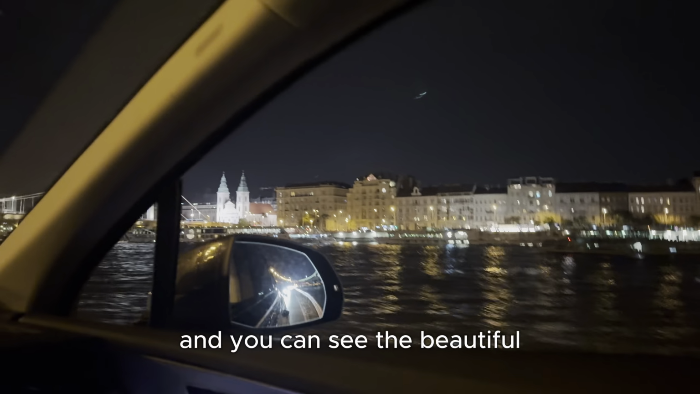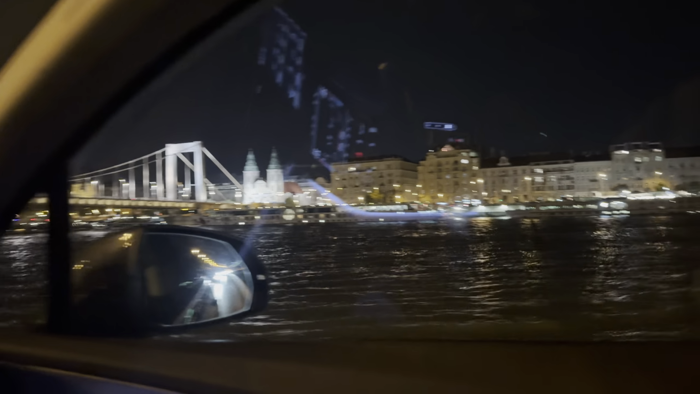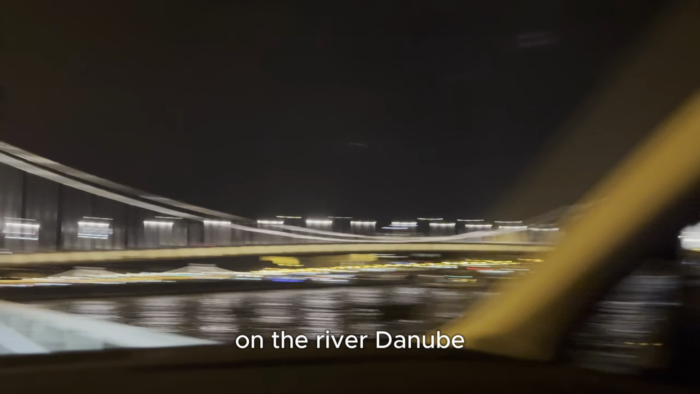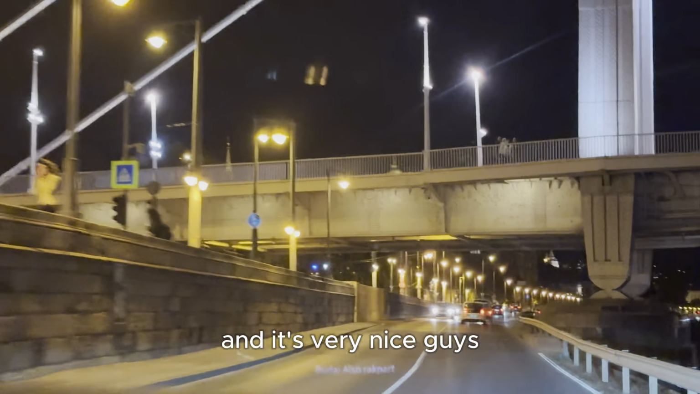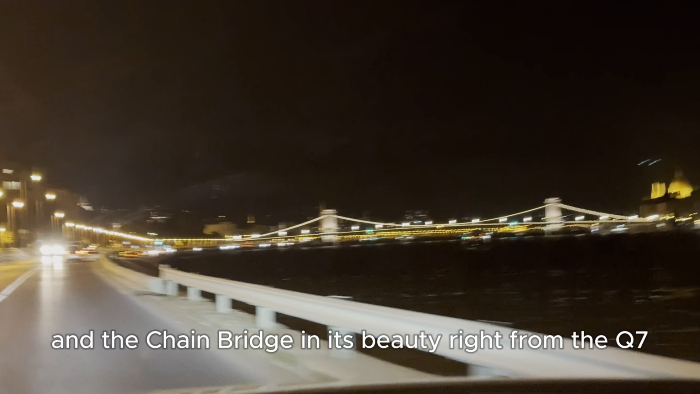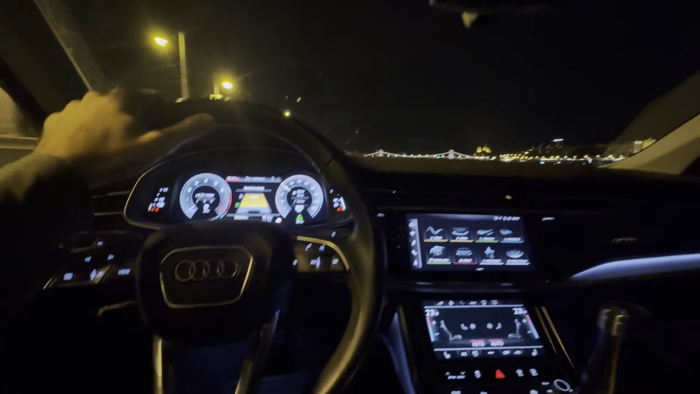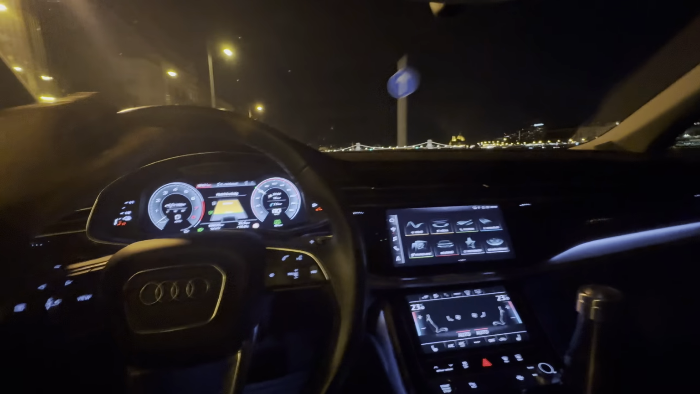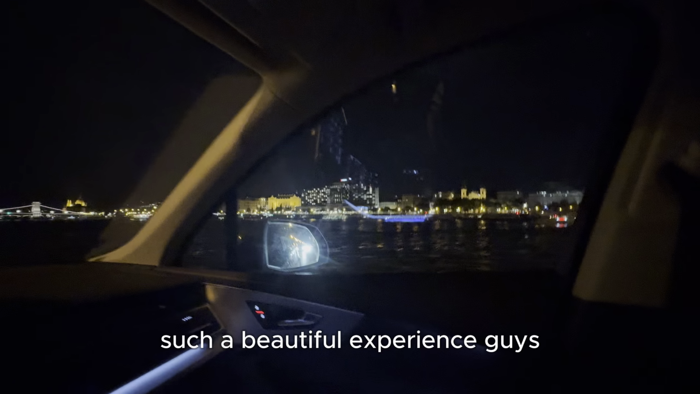And you can see the beautiful ships on the river Danube, and we can see the Buda Castle right there, and it's very nice, guys. And the chain bridge in its beauty, right from the Q7. Such a beautiful experience, guys.